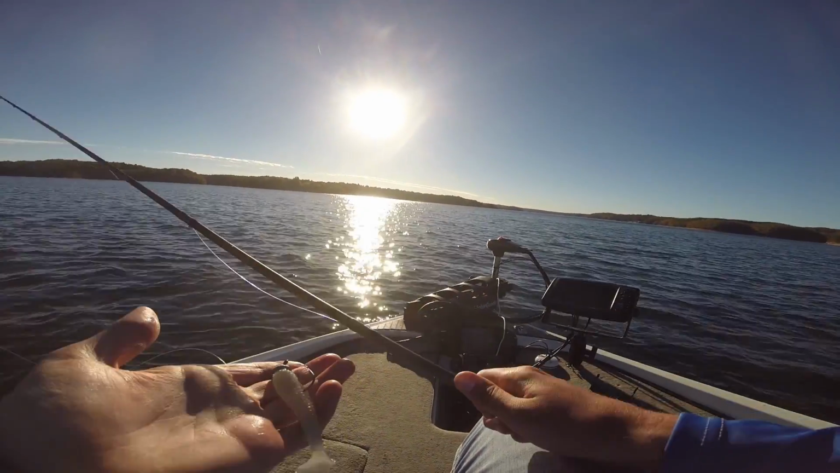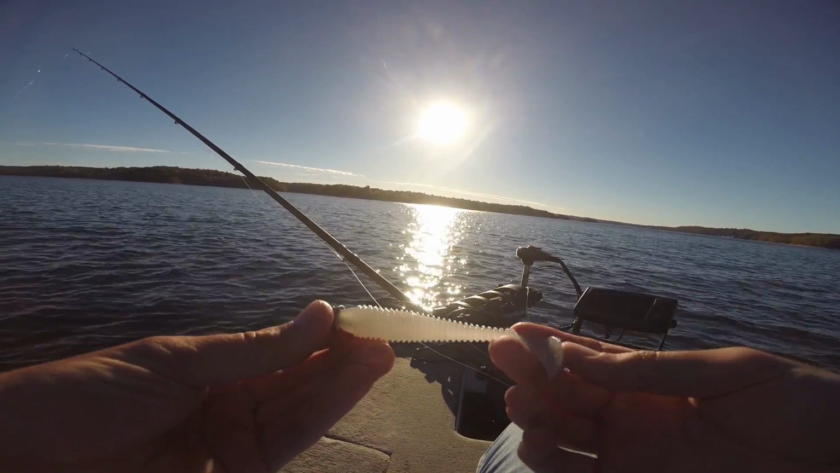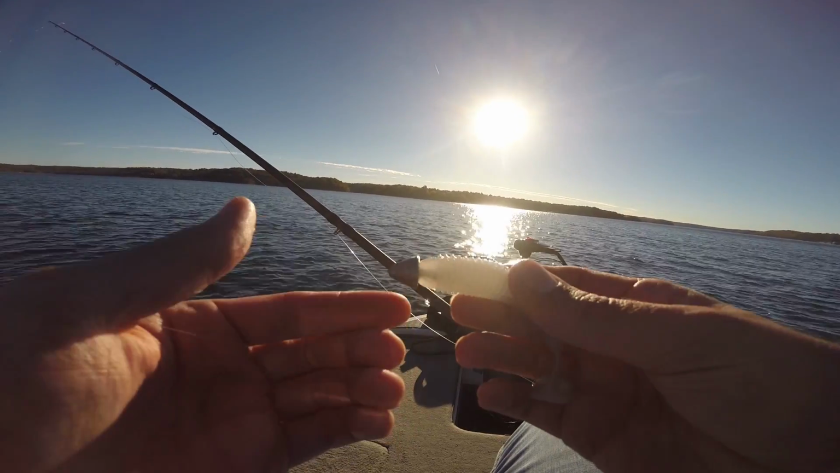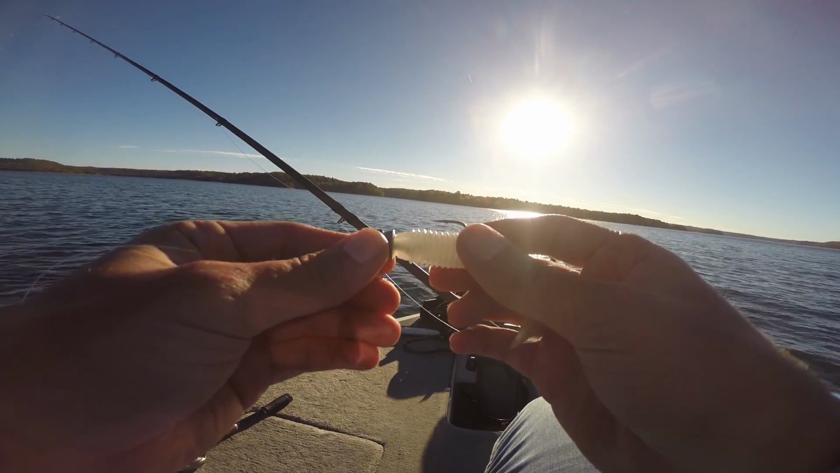Okay, I have to retie here real quick, so I might as well show you what I'm throwing. This is just a Strike King 3.5-inch Rage Tail swimmer in the Ghost Minnow color. I'm just throwing it on a 1/2-ounce jig head, and I found this at just a local tackle shop. I have no idea who makes them, but they're pretty cheap and they work pretty well.